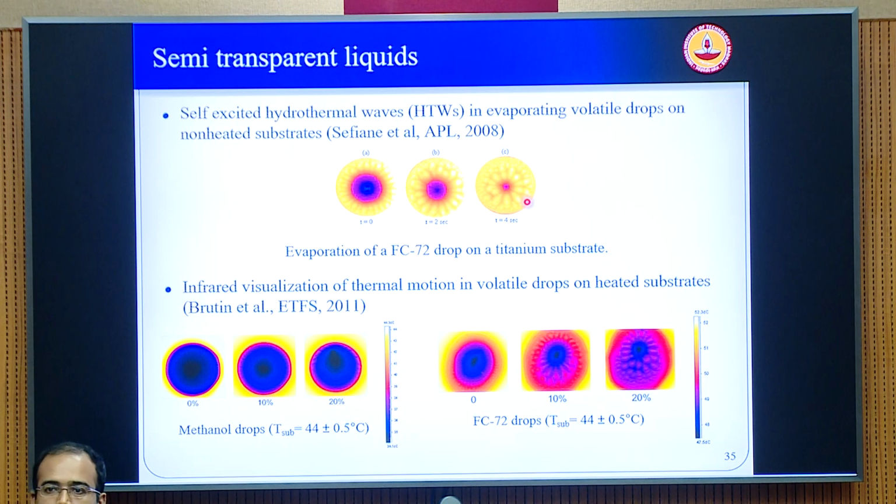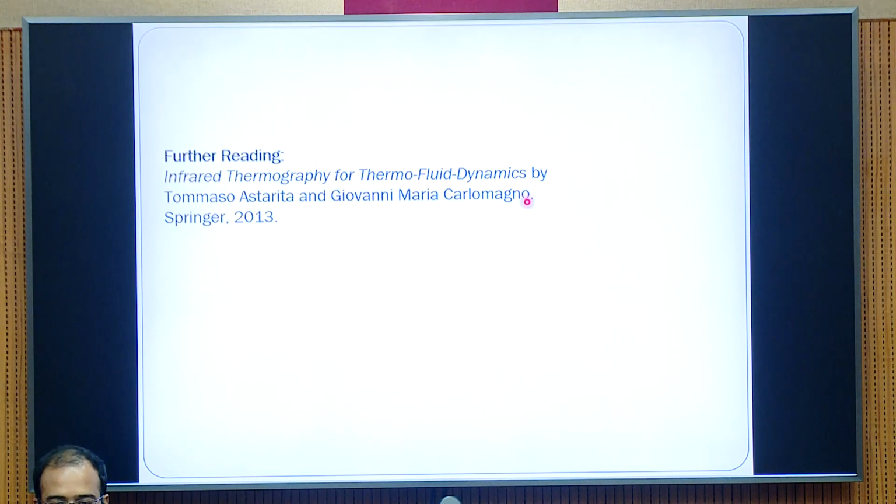So on top of your conventional imaging, the IR also gives you some perspective of flow visualization, which can help you to further investigate and complement your conventional imaging techniques. For further reading, I stop here. You can use this particular textbook, which is a fairly comprehensive textbook on infrared imaging, specifically for fluid thermal problems.